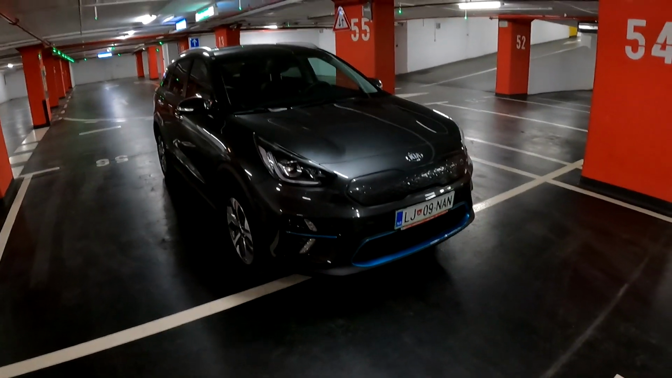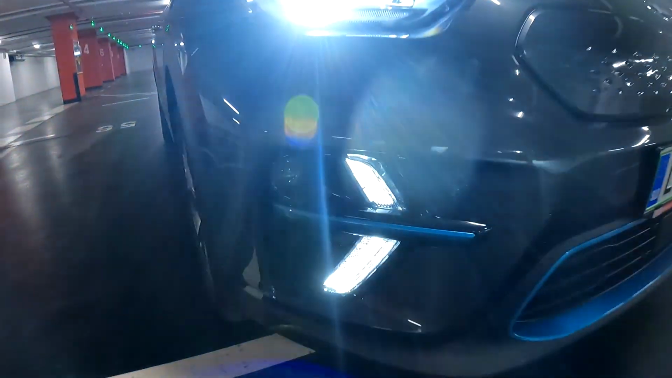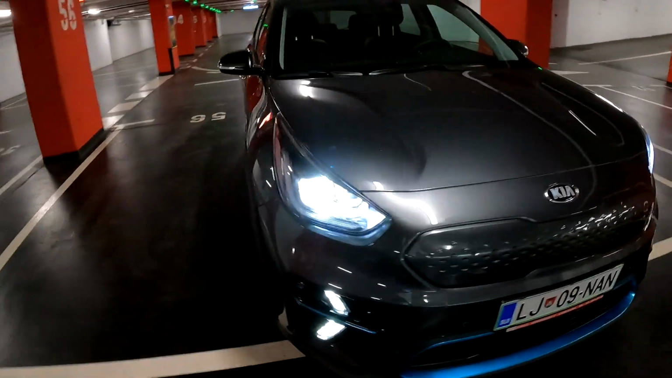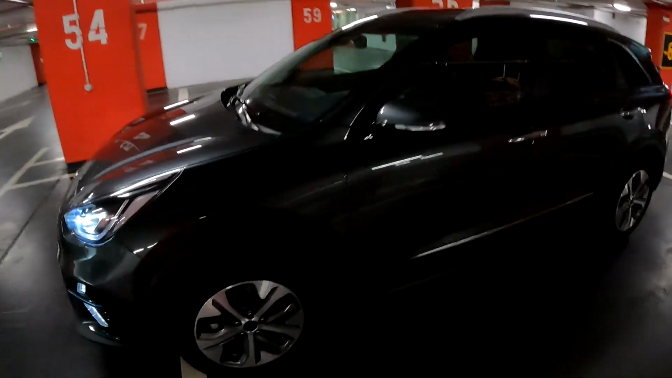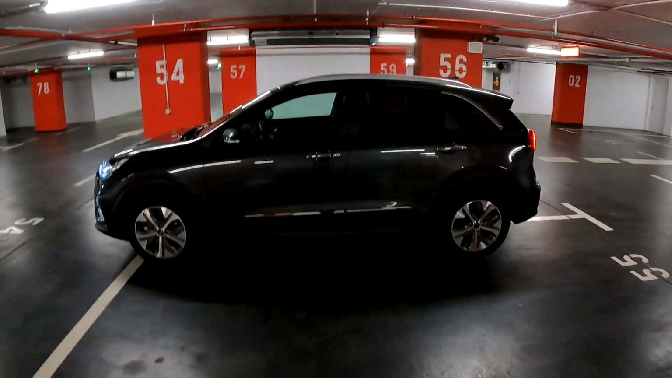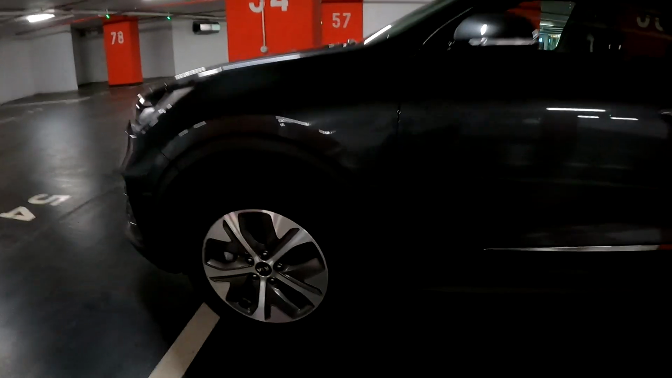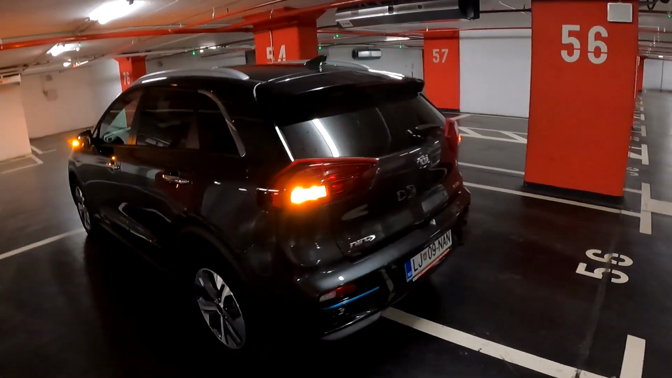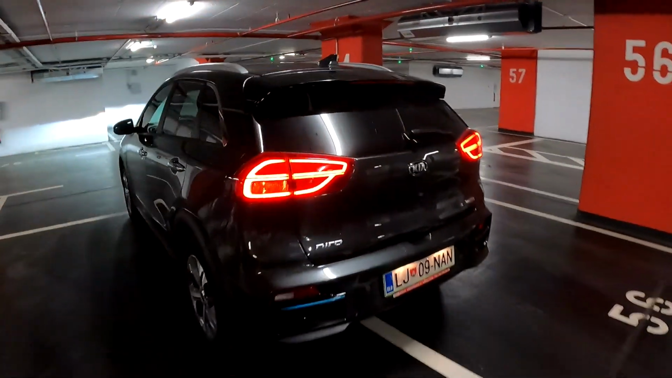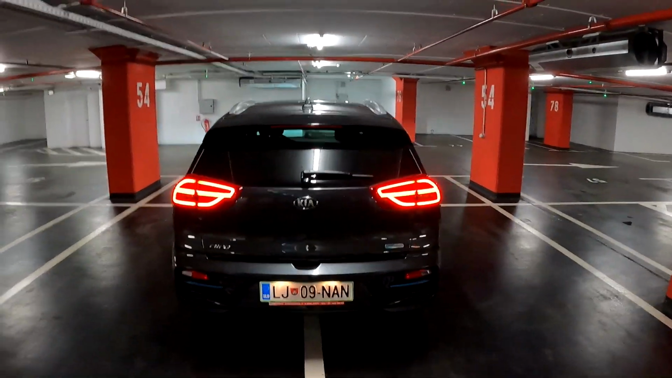Let me unlock the car once again so that we see the daytime running LEDs that are down there, and then you have the LED lights. And moving on to the side, this is the side profile, 4.37 meters is the length. You have the aerodynamic 17-inch wheels. Let me show you the view from behind. There we go, nice LED signature, and overall pretty nice car.